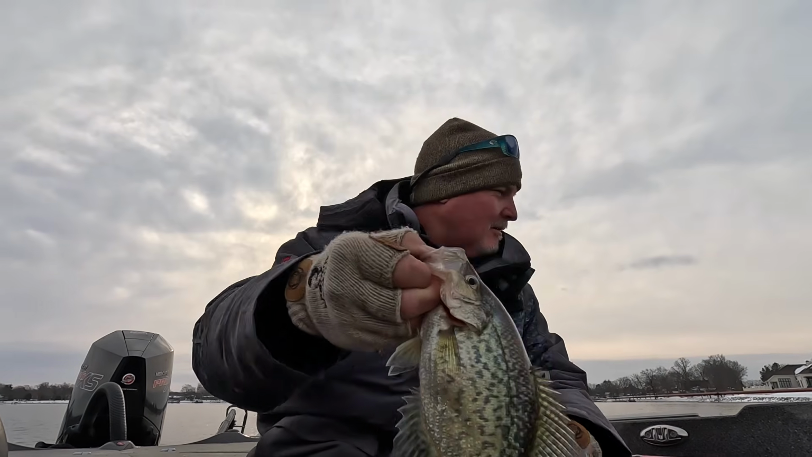What a fighter. What a great day, guys. Beautiful, calm day. And we put some slabs in the boat. Some very finicky winter crappie. That tends to happen. You know, certainly when you have all these winter weather changes, we certainly have had that in the Midwest. So I don't blame them whatsoever to be a little finicky, but they are biting.